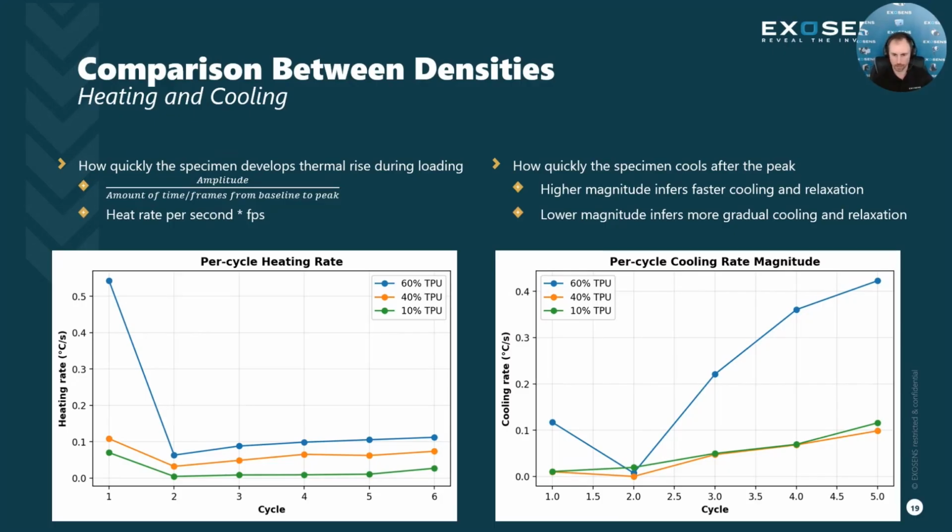So down here in the plot, we notice the 60% specimen has a much larger cooling rate magnitude than the other two do. And this basically tells us that the 60% cools more rapidly after the peak event, and the 40% and 10% cool more slowly.